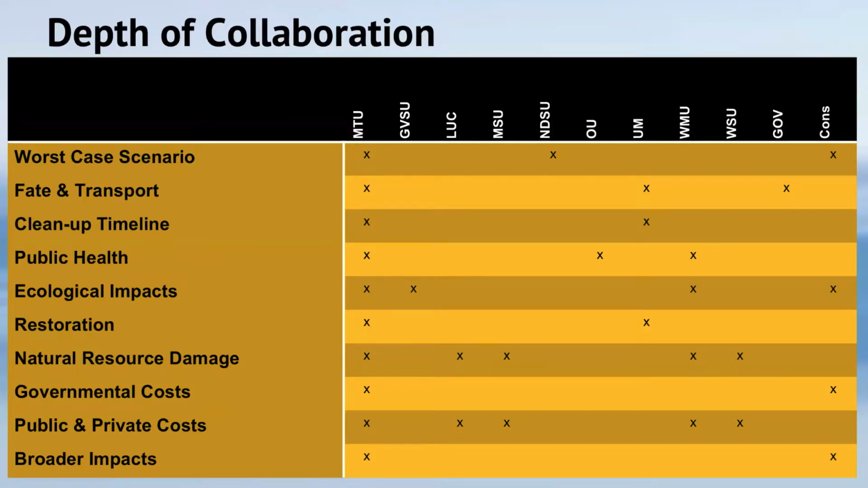This is the graph that shows the distribution of people as a function of each of the tasks in the scope of work. And as you see, the people are distributed throughout the tasks in a very diverse way. For example, in terms of private and public costs, government costs, essentially they're distributed over most of the universities participating. So we sought out highly qualified experts in each of these various universities. And as I said before, no one university seemed to have enough breadth and depth to have completed this work.